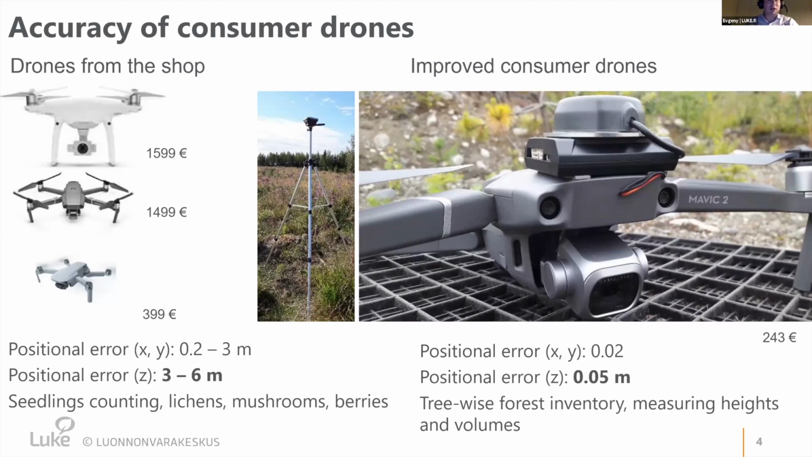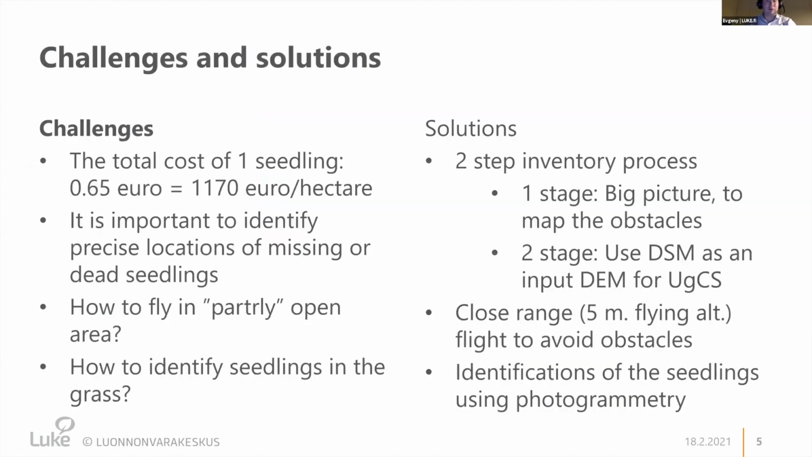So you could get errors up to 6 meters, for example, in height estimation. So what we did, we used a solution developed by TOPODRONE, here one of the oldest versions. By adding this GNSS device, you could increase the accuracy of your georeferencing to a very high level. And then this could be used, for example, for tree-wise forest management inventory.